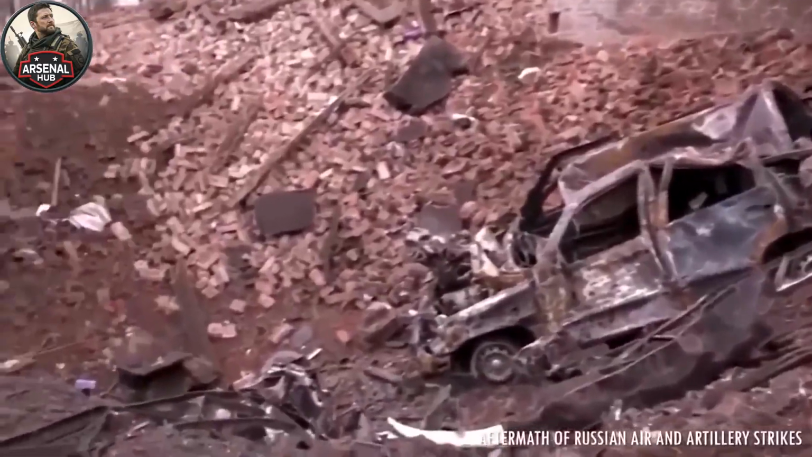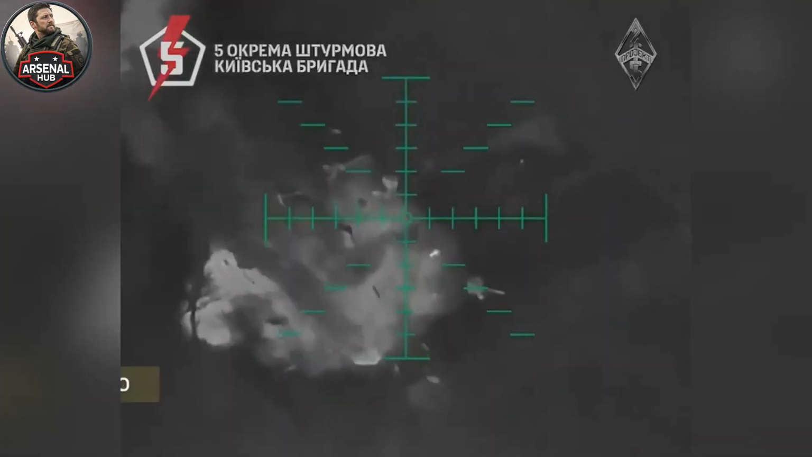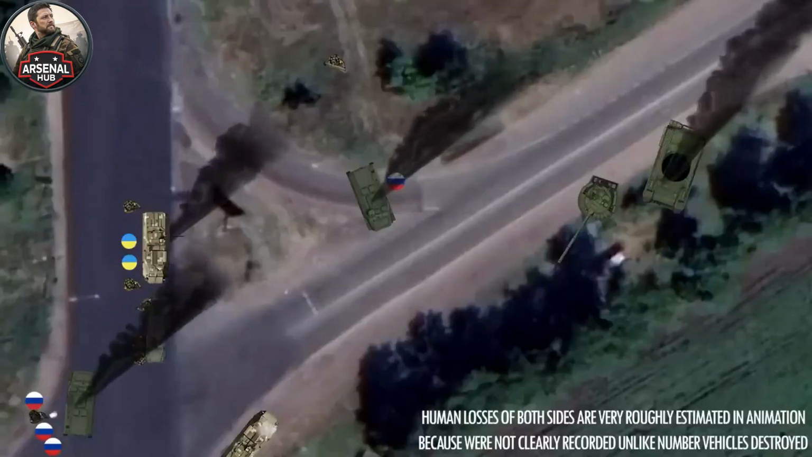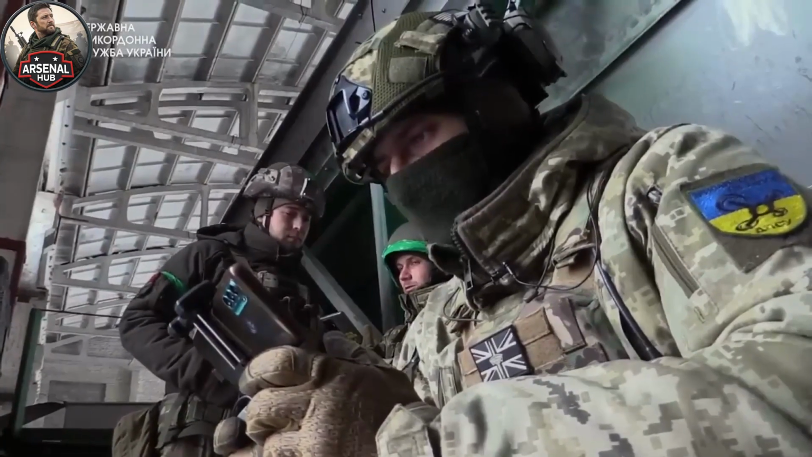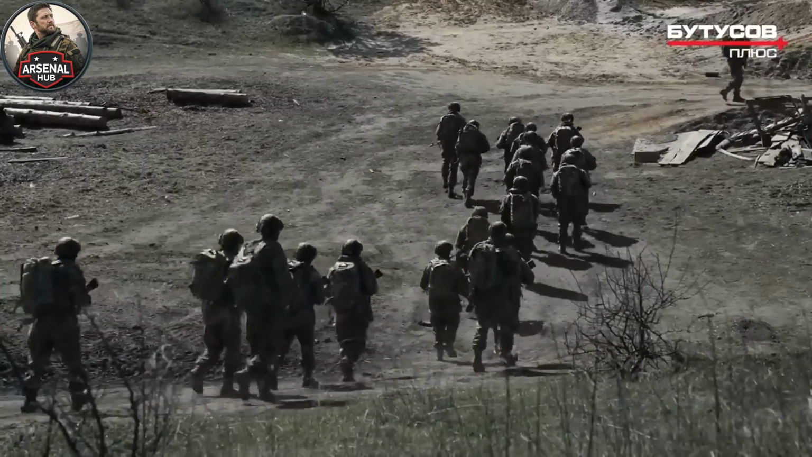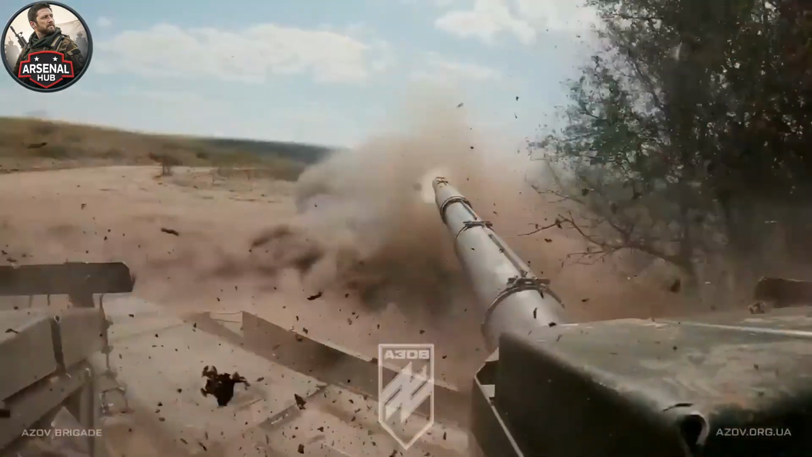The intelligence preparation for this engagement had been building over several days. Ukrainian drone operators conducting routine surveillance of the road network in the sector had mapped the Russian logistics and movement patterns with the patience that persistent observation develops. Russian commanders, using this specific road corridor for resupply and reinforcement movement, had been doing so with sufficient regularity that Ukrainian analysts had developed confidence in their movement timing. The general windows during which traffic was most likely, the direction of movement that indicated reinforcement versus resupply, the vehicle compositions that suggested specific types of cargo or personnel.